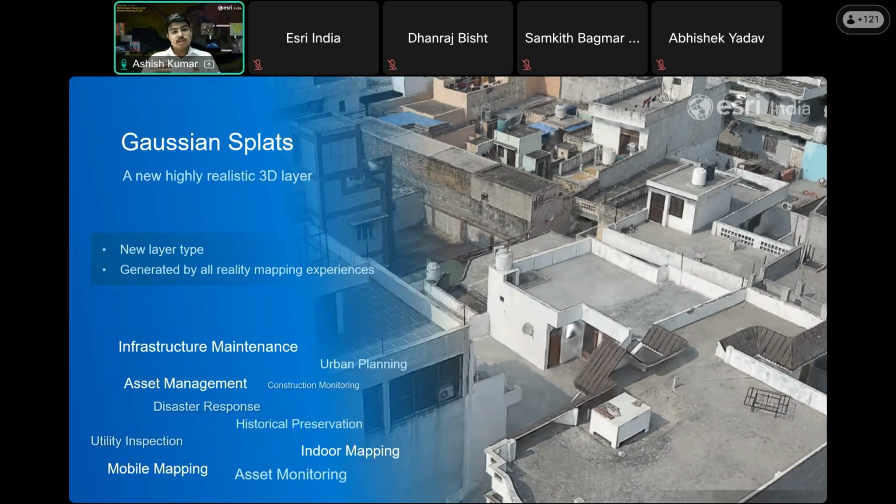So these layers can be used for infrastructure management, urban planning, and asset management, where there are thin structures like utility towers and wires hanging through the city that can be monitored and visualized to a greater extent.